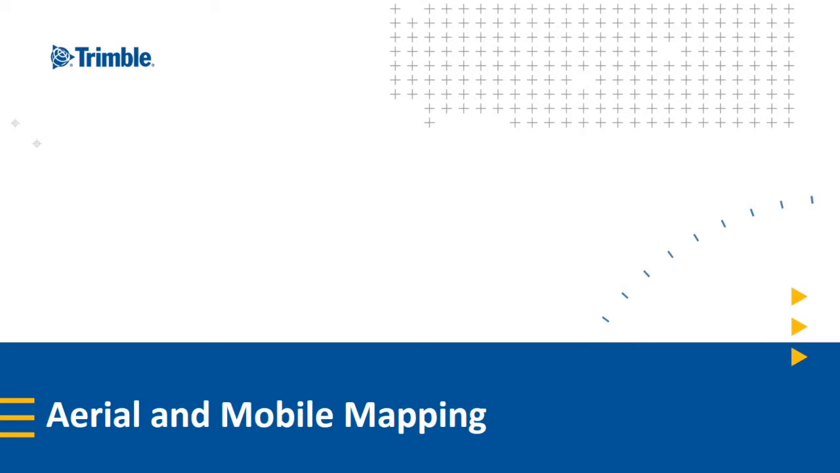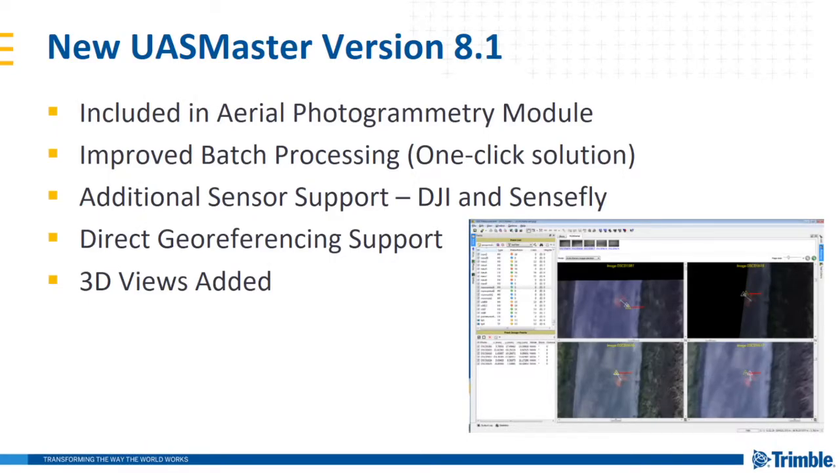The third point of focus for TBC 390 was an improved aerial photogrammetry workflow and new support for mobile mapping workflow directly in TBC. TBC 390 includes the UAS Master version 8.1. UAS Master is a standalone UAV hardware processing and deliverable creation program that we've included in aerial photogrammetry module.